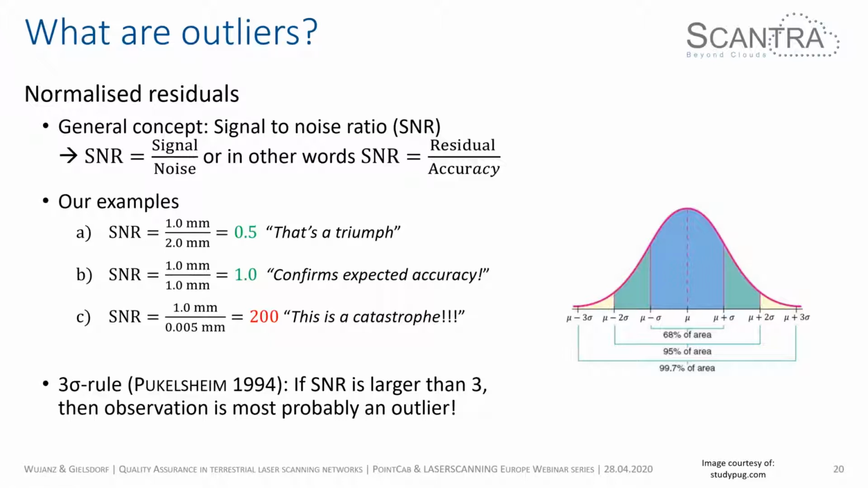If we now look at the result from the laser tracker, it actually is not very spectacular, and that's a good thing. That's something good if that happens in surveying, because it confirms our expected accuracy, and that's quite important to understand later on. Now, the result by the laser tracker shows 1 millimeter divided by 5 micrometer. The ratio is 200. So we've done 200 times worse than expected.